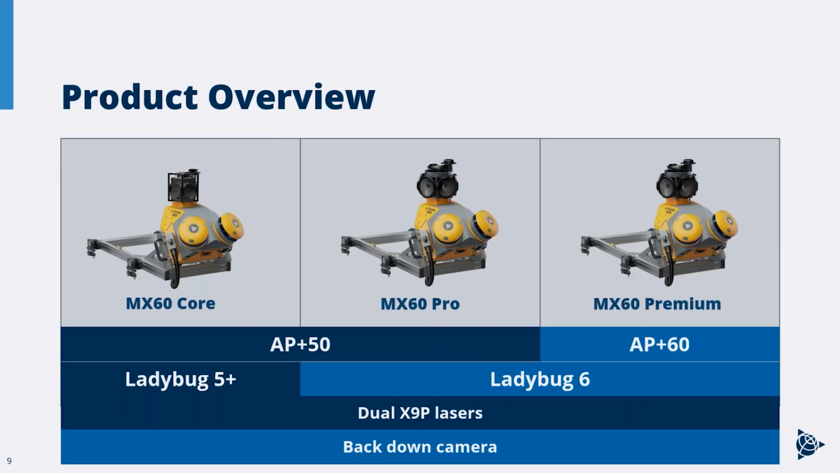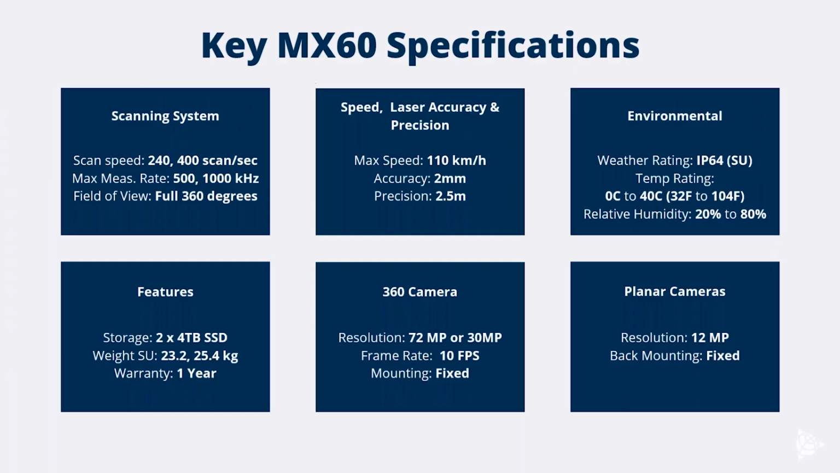But again, you're getting an entry-level price point there. All three systems are using the same profilers. So we're using the X9P lasers on all of these systems. And all three systems have the back down camera, which was a huge improvement over the previous iteration MX50.